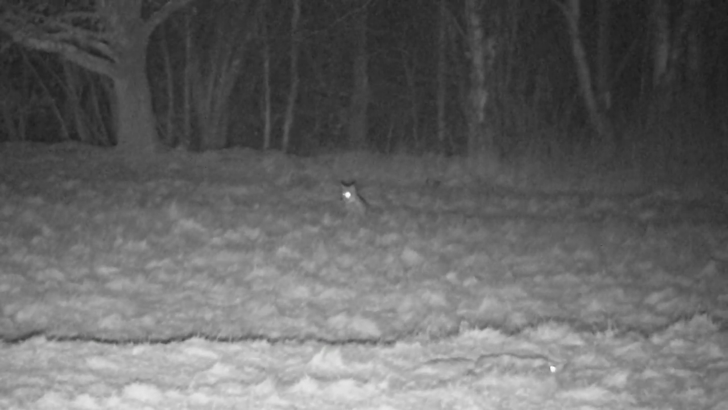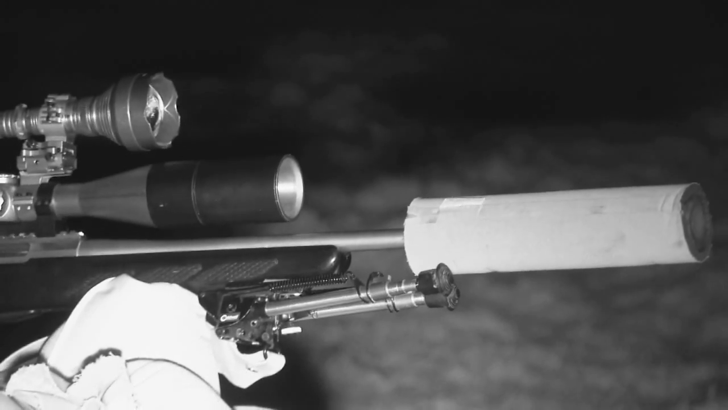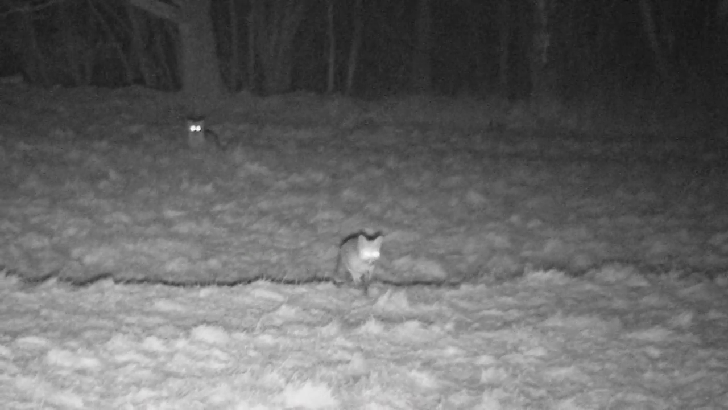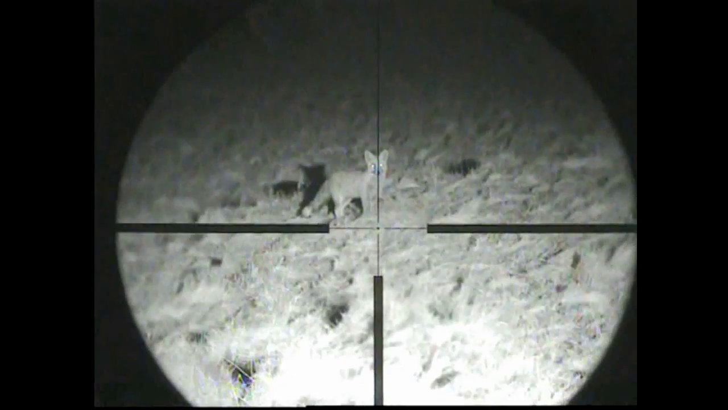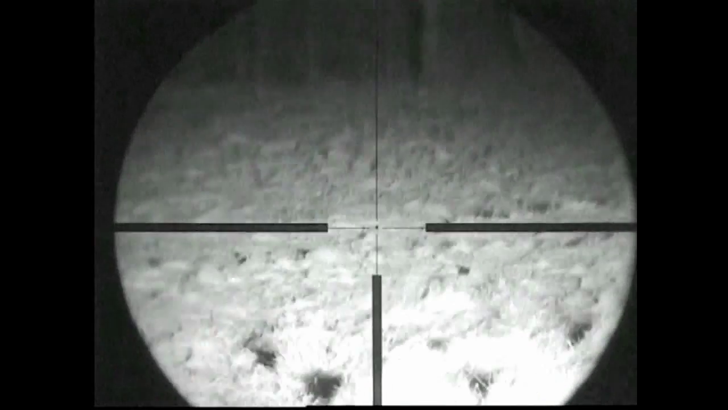Second one's in play still. Well done. It proves that foxes will hold an area. It's worth revisiting spots where you see signs of fox. They came straight out again from almost the same line, came into the field, so we got the shots on those. And then we'll just leave the caller going for a little while longer and just see if we've got anybody else coming out.